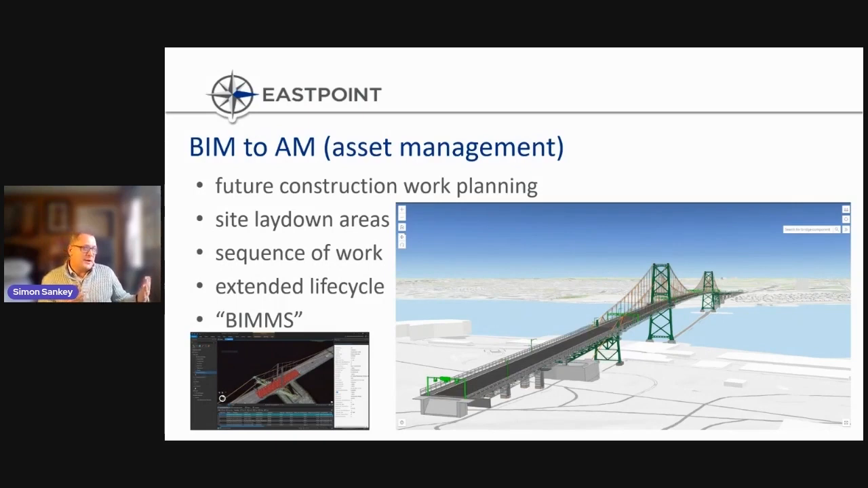So I hope that I've presented something that's of interest to you today. My challenge to you is finding a way of leveraging today's technologies, taking the principles of BIM, using all that centralized data and creating efficiencies on your projects, extending the life cycles of your projects for your owners and your clients.